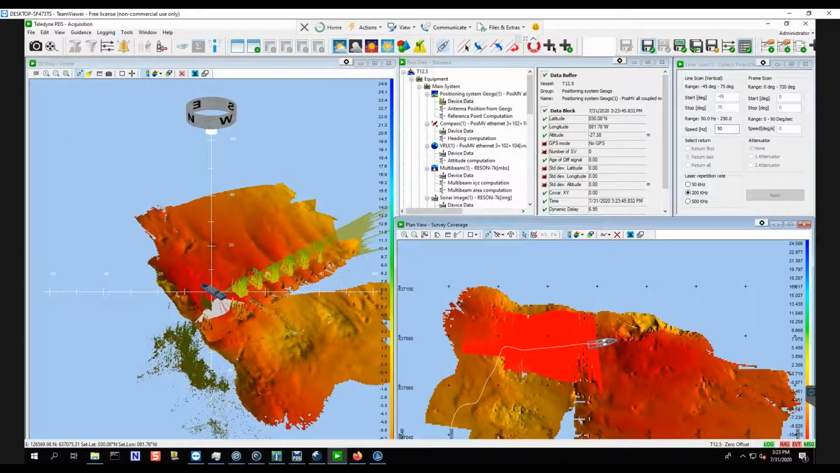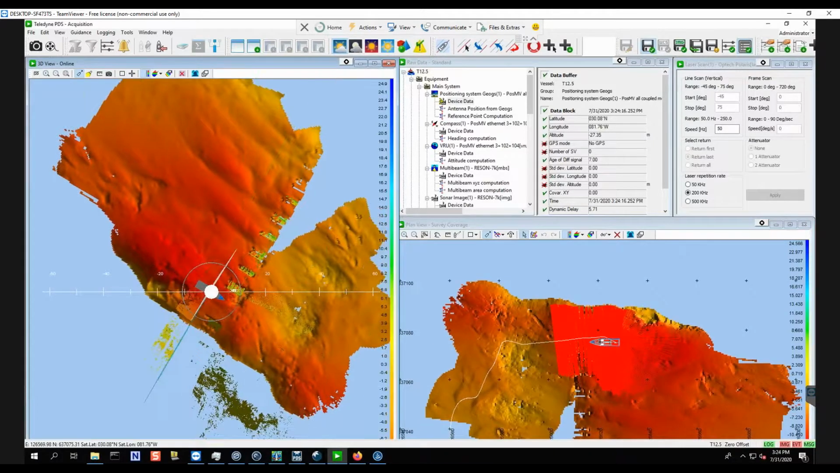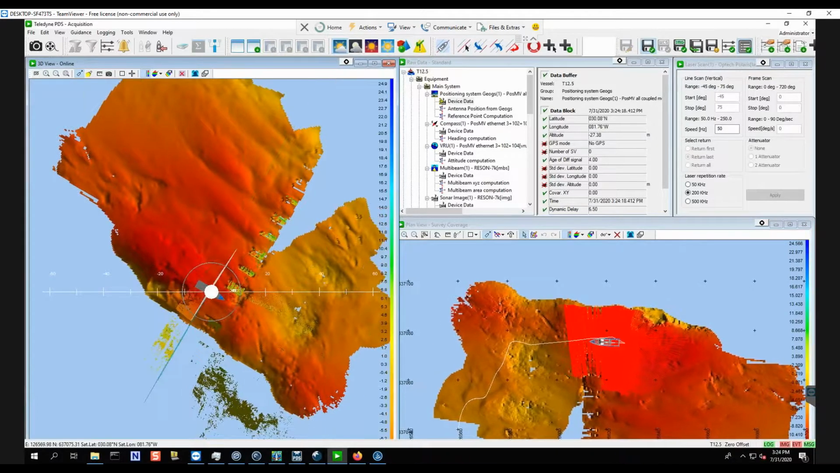So PDS is our acquisition software. As you can see, we've already started a survey. You'll see two views. The one to the left is a 3D viewer. You'll basically see the scanner image as well as the bathymetry image, collecting both at the same time. You can pan and tilt, rotate, zoom into that so you can get fine detail of the imagery.